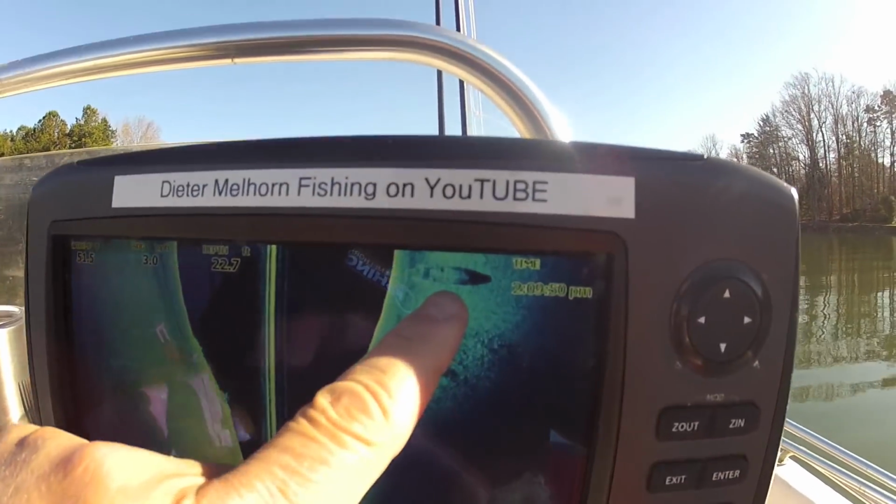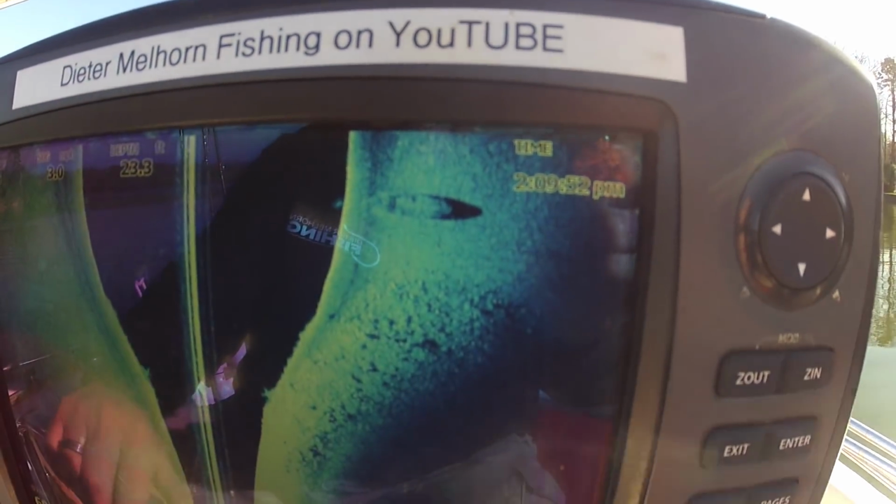That's the thing with this side scan on finding stuff on the bottom. Depends on how you hit it and how close you are to it. Really has a lot to do with how good the picture's going to be that you're going to see. Yep, there it is. See it right there.